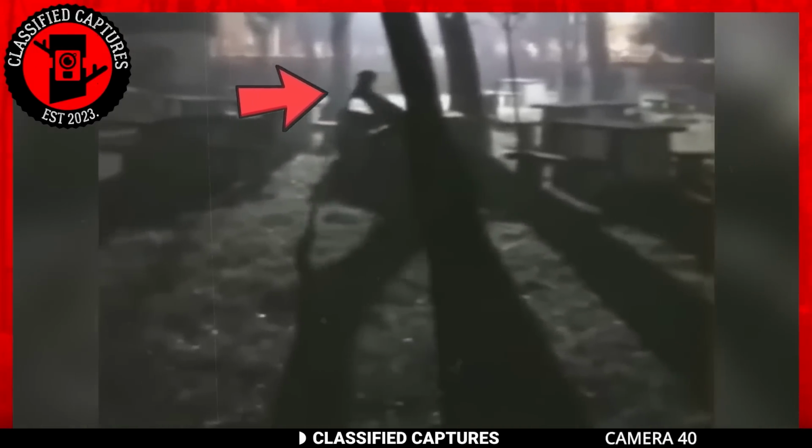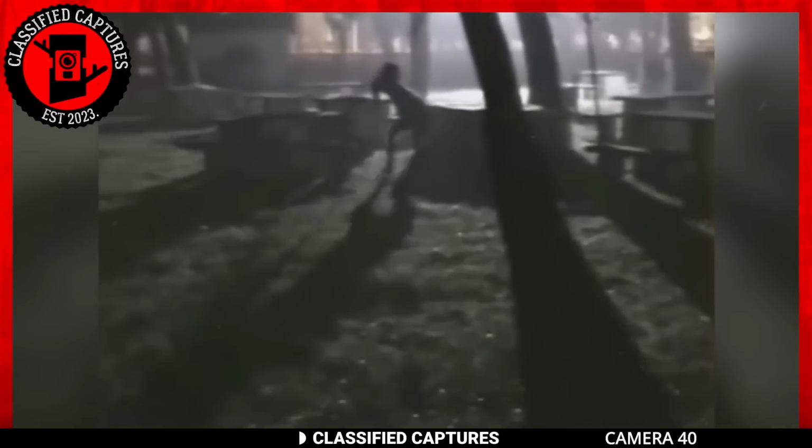A little after midnight, an odd-looking creature came out of nowhere, moving on all fours. Its legs were nothing like the animals we were accustomed to seeing. Instead, they were long and disproportionate to its torso.